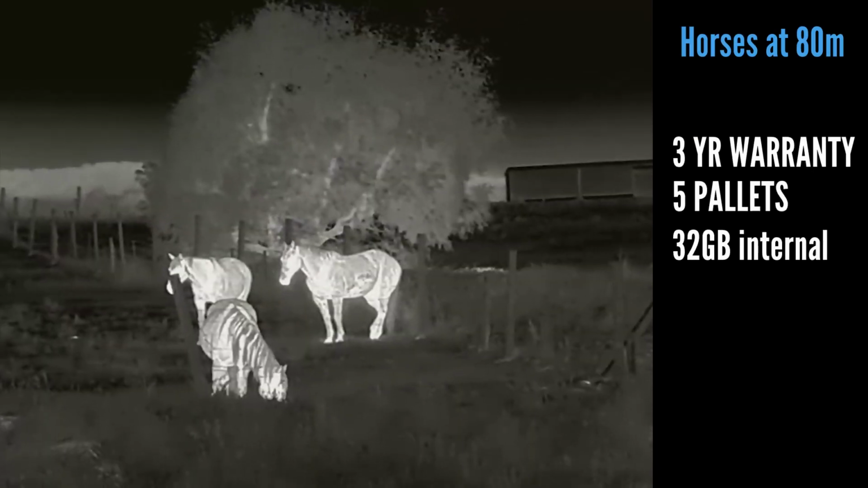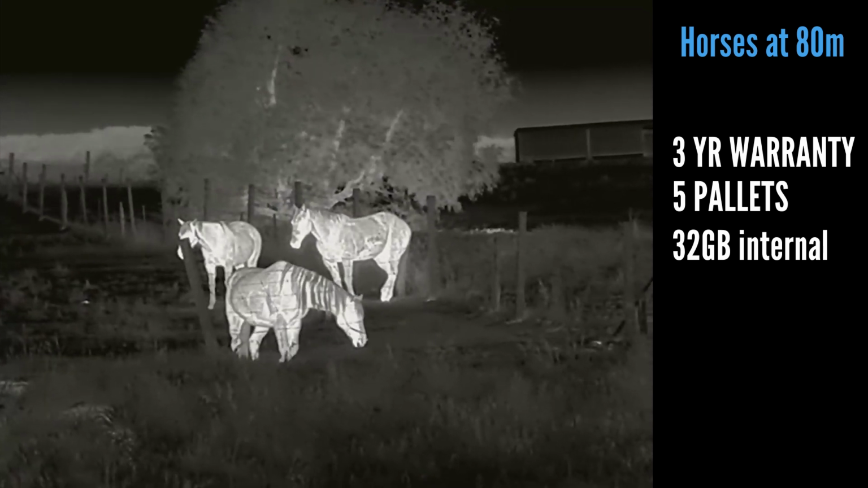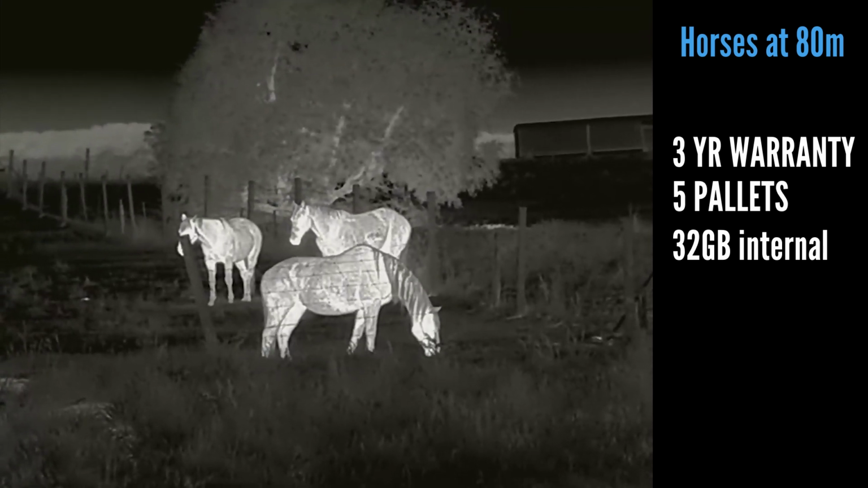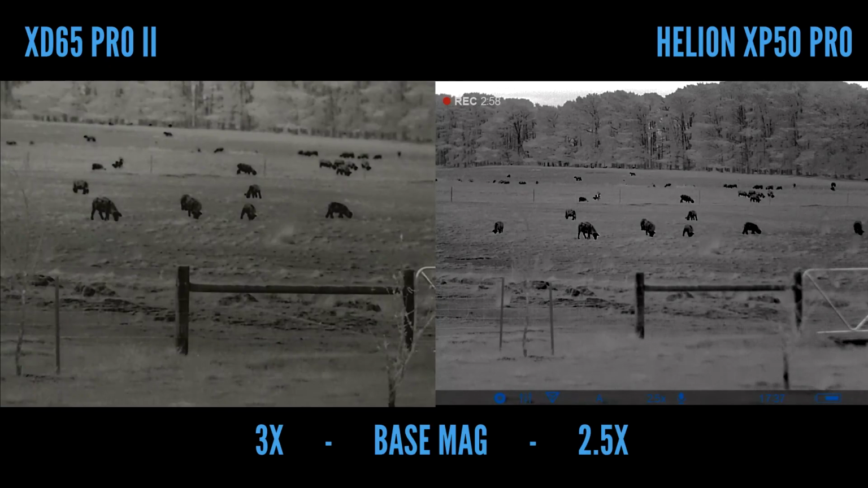Now, things of note, it now has another 3-year warranty, 32 gig internal memory, it has 5 colour thermal palettes, the same 5 they've always had, and the same annoying floppy lens cover that I don't like, but once again can be easily fixed with an aftermarket option.